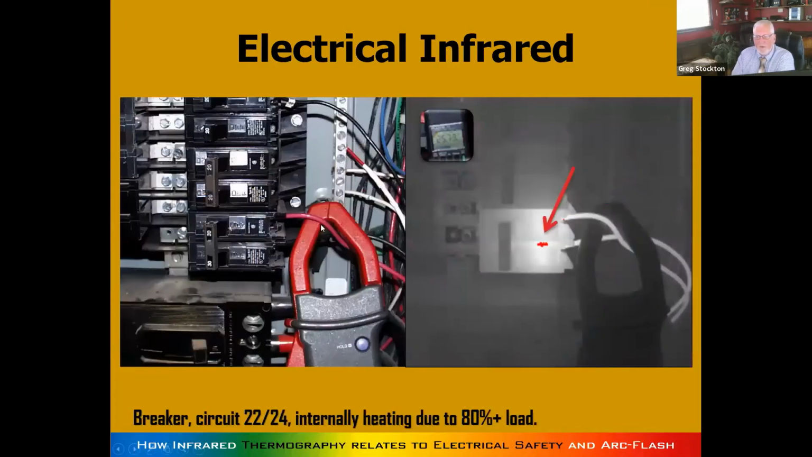When you run a circuit too warm, it's going to heat the breaker up. And you can tell when you're looking at an infrared image of a panel. Yes, you can use one of these, but this thing is going to measure a very, very tiny little spot. It's hard to actually put it on the right spot. An infrared camera is much easier. I'll do a race. You use this, and I'll use my camera.